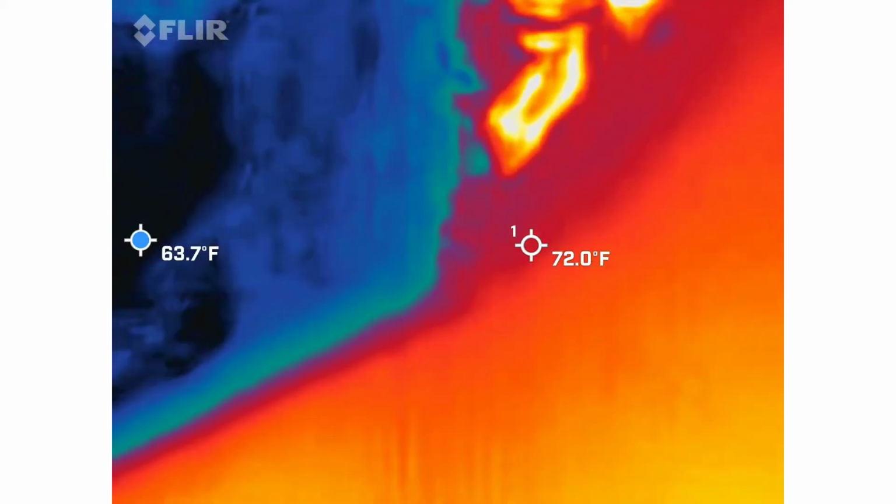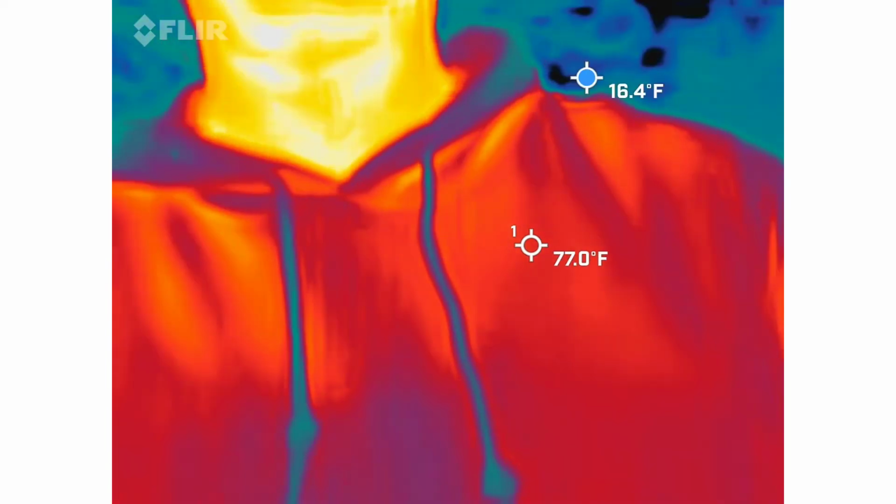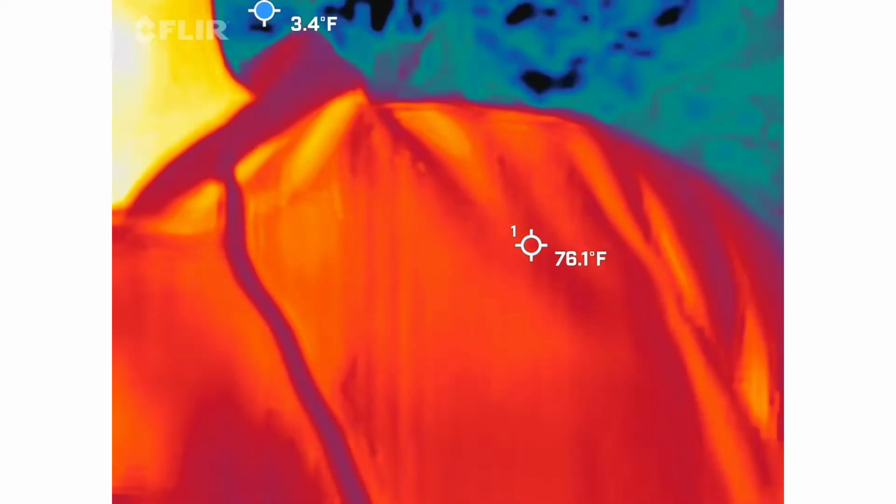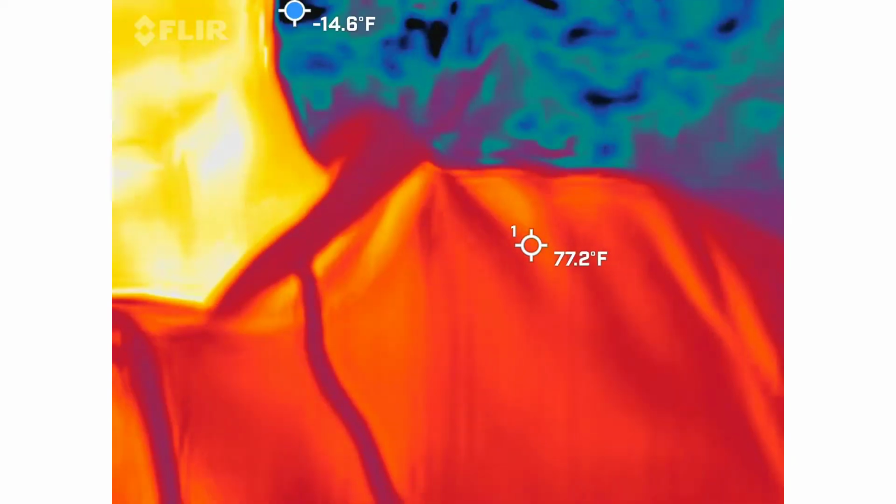I'm always going to do a quick demo, just so you guys know what you're looking at. So, thermal imaging. This is the real deal. This is a FLIR thermal imaging camera. This is what firemen would use to actually help save people. This is not a phone app.